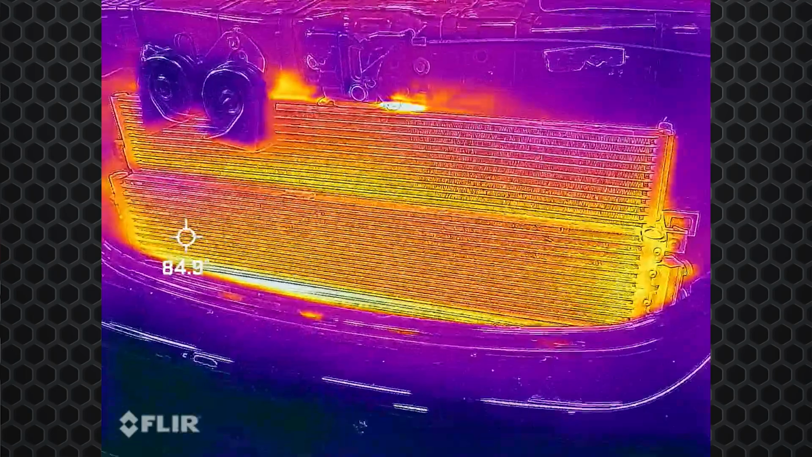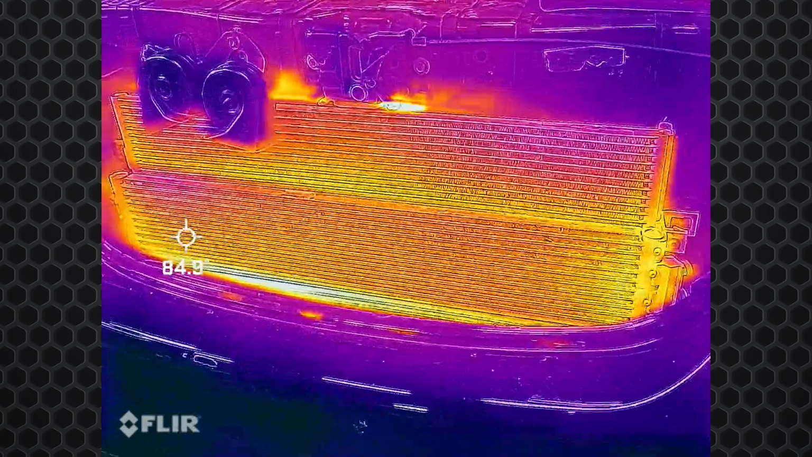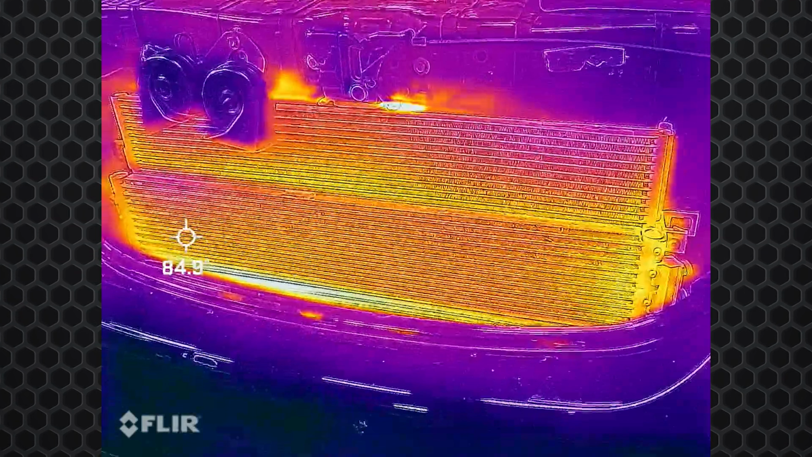All right. So like I said, I previously recorded this video just for the ease of trying to get the right clip here. And what I've got, you can see in my image here, I've got a transmission cooler across here, and you can see the condenser behind it. Right now, it looks like it's regular temperature, right? It's probably actually around 100 degrees. Actually, my cursor's on it. It's 84.8 to be exact.